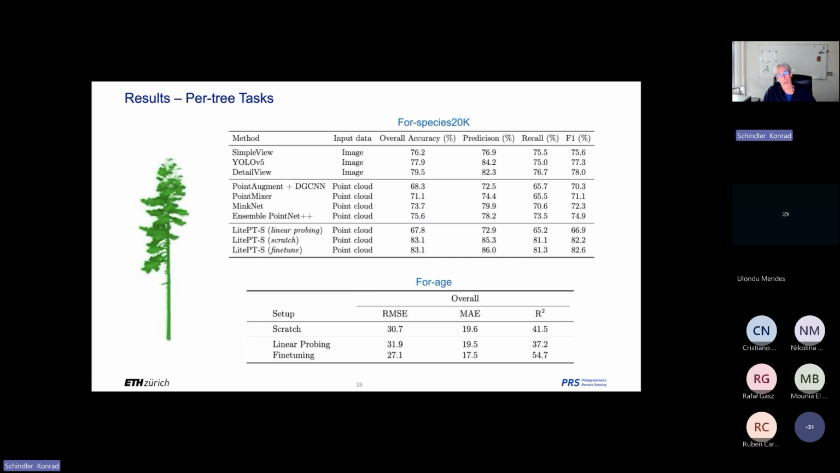Age regression, there it's hard to say what is a good result. We are doing fairly well, but it is 27 years plus minus. You know, the young trees are only 30 to 50 years. So there you would say it's a huge error. But then there are also trees in the data set with more than 300 years. So then it's actually a pretty good guess.